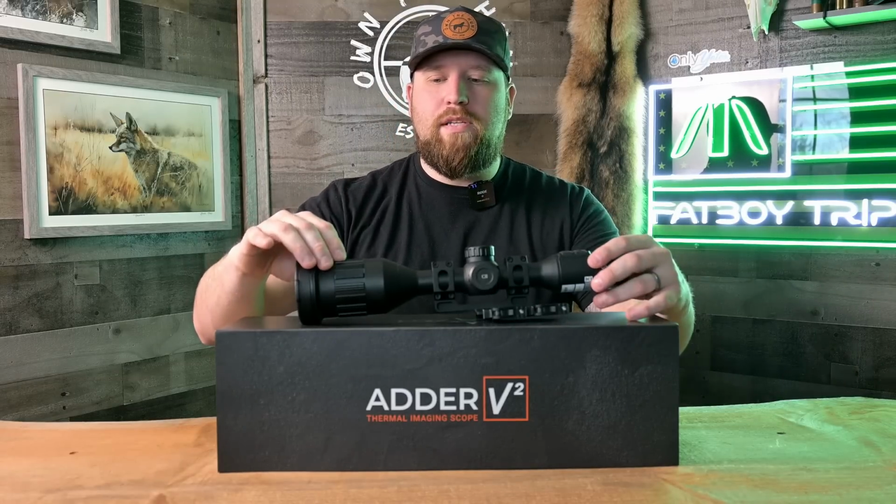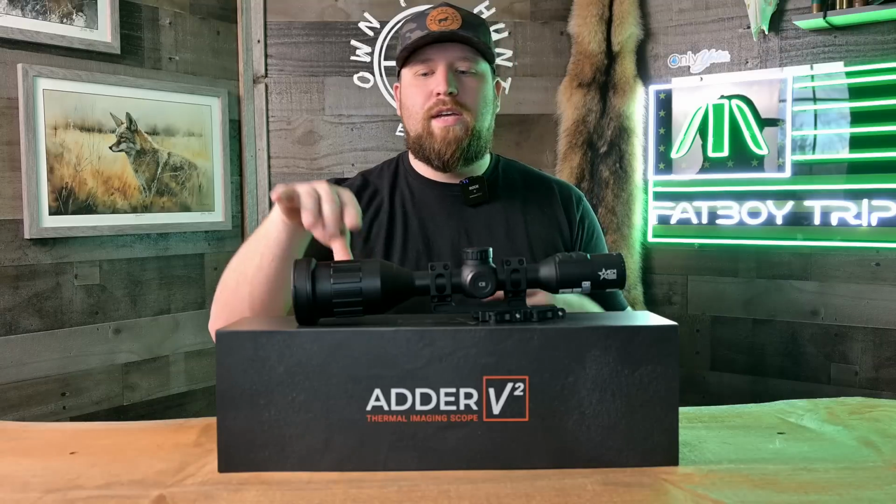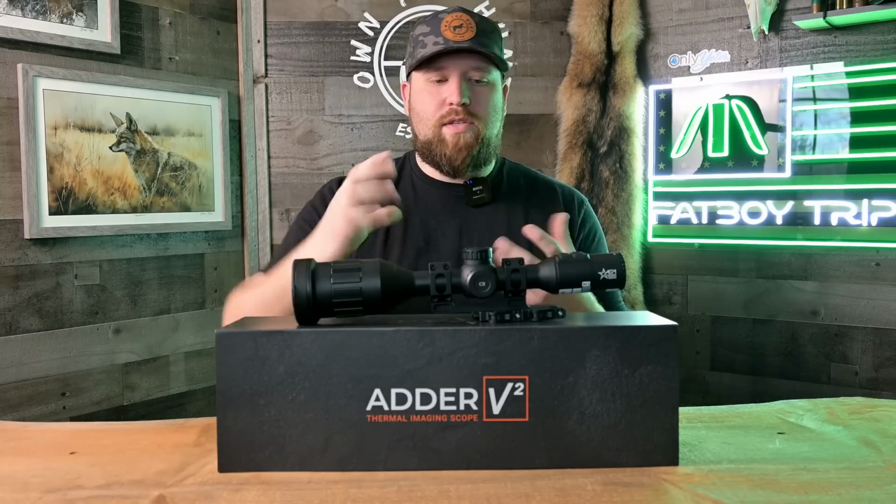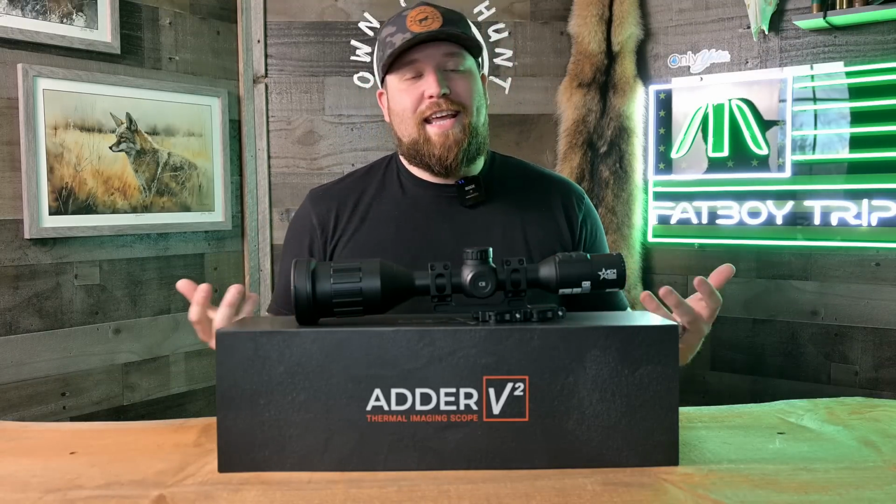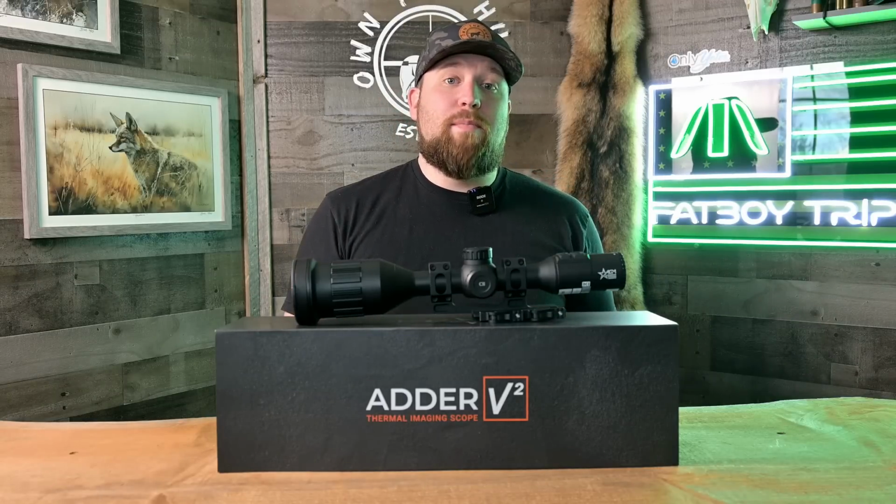Someone could probably 3D print some type of ring you could put on here and use as a throw lever. I find that I don't like reaching my hand up on the bell, trying to wrap my hand around this and use it to focus. You may be different, and that's cool with me. I don't really care. It's just my preference, and so I mention it as a con for me.